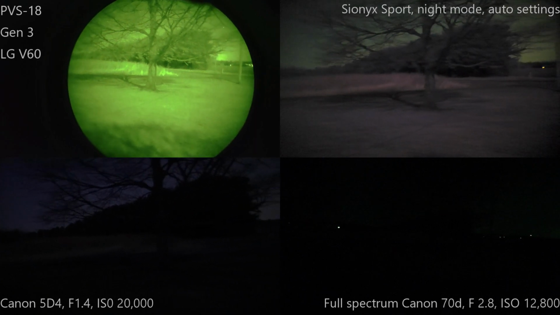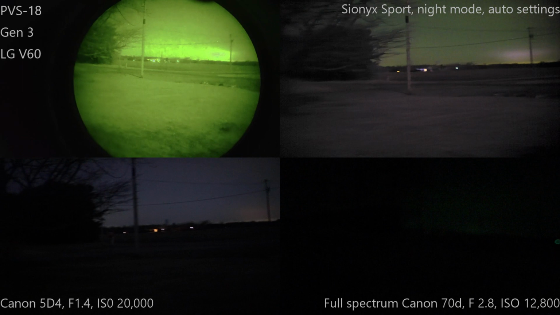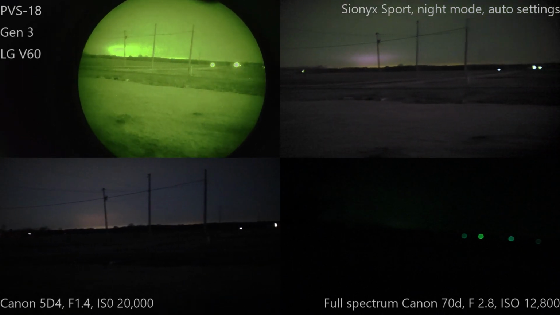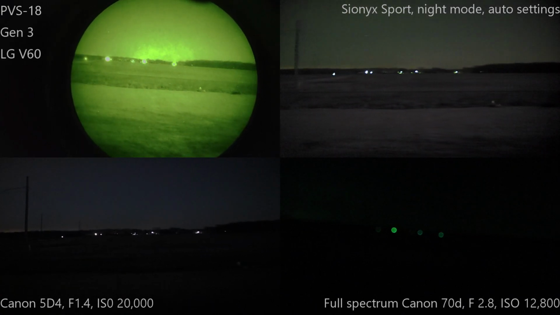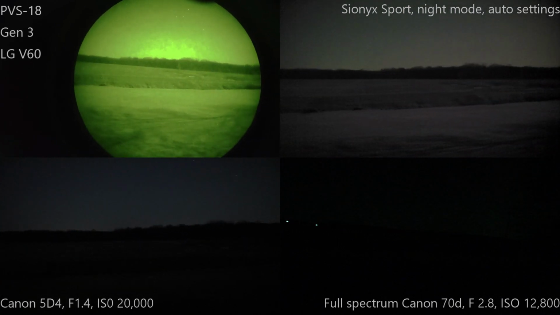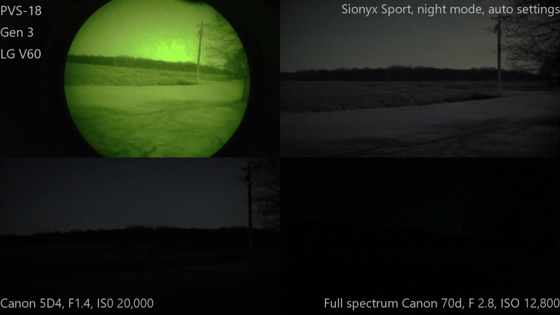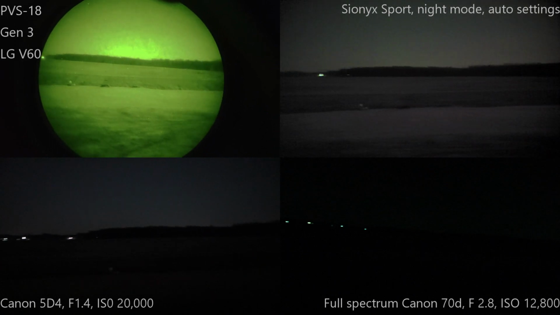Alright, so when you start actually panning around, you can see how little the Canon 5D can actually see. It can see at 20,000 ISO about the same that I can see. That's pretty much real for me.